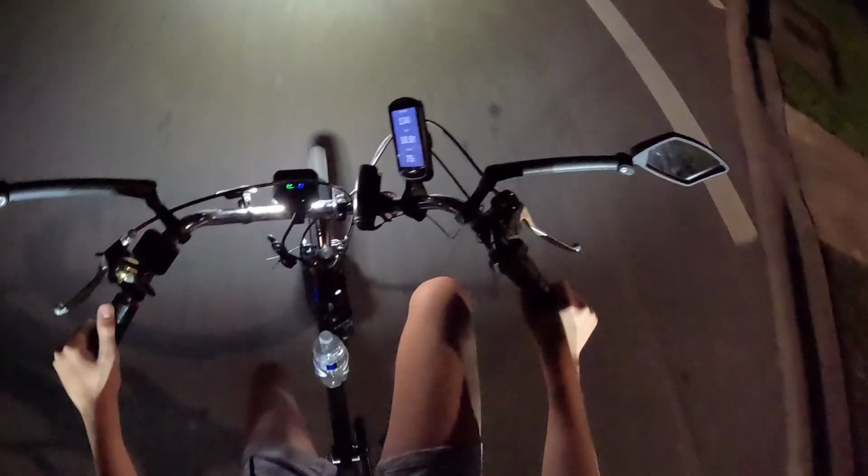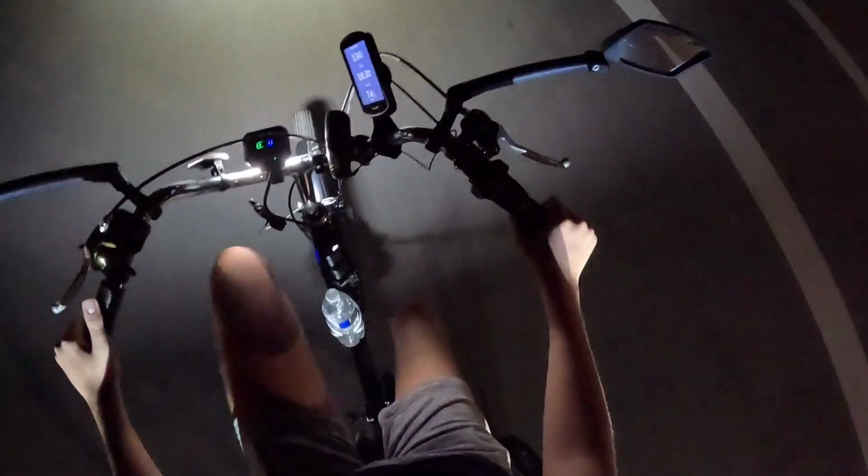Oh, there's a car behind me. I see the glare in my mirror. Okay, let's see. They turned. Okay, we're good. Oh, and more cars. Okay. I'll use my horn.